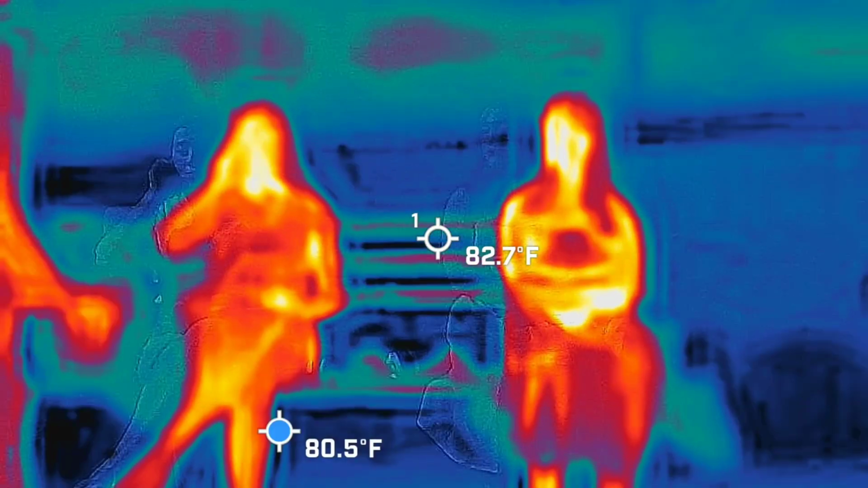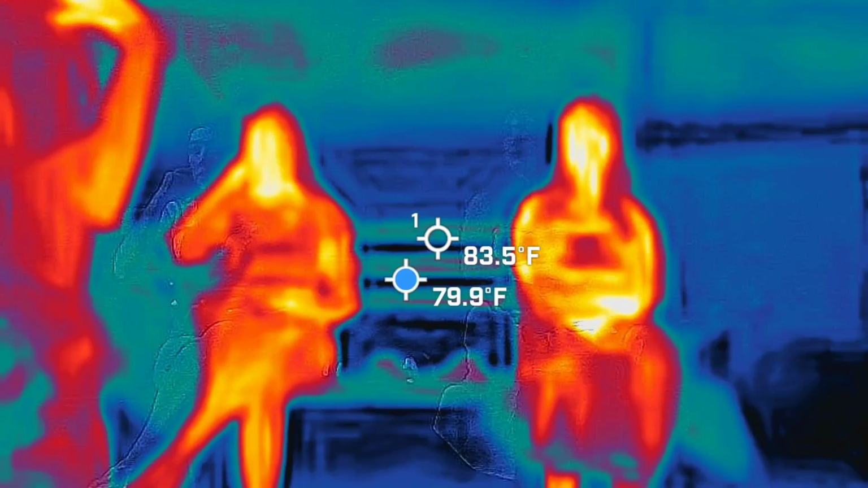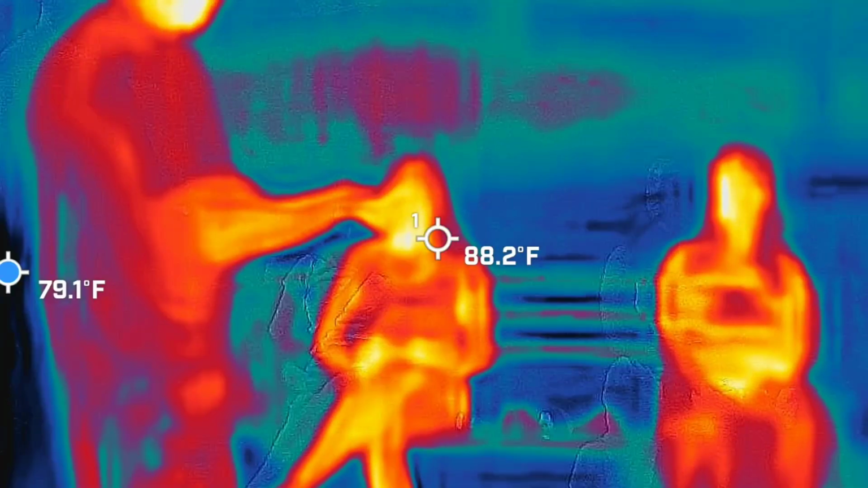If you are talking too loud, your family member will tap you on the shoulder. So again, shoulder means you're too loud, tone it down. Whisper, we can hear you.